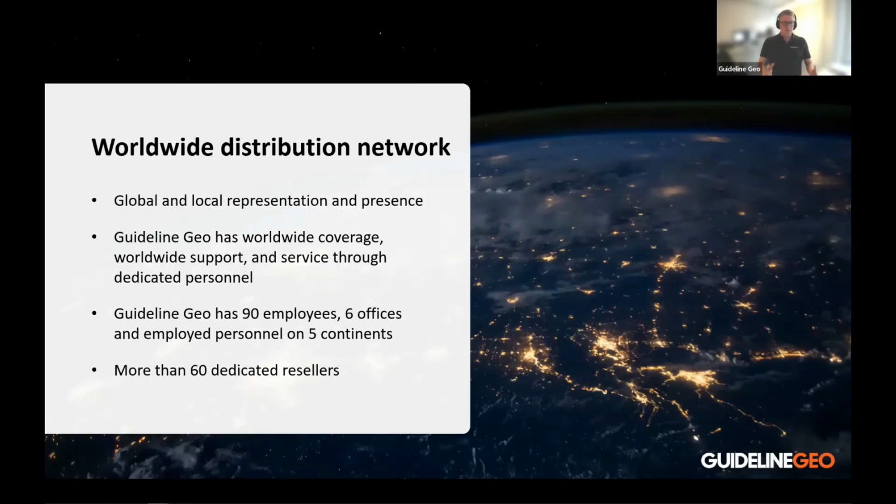And not only for the specific Guideline Geo offices, obviously we have around 90 employees in 6 offices on 5 continents, but we also have more than 60 dedicated resellers and distributors throughout the world in different places, and they can be on site to help you. If we are in the vicinity, or we can travel to you to help you out, and make sure that you can complete your survey.